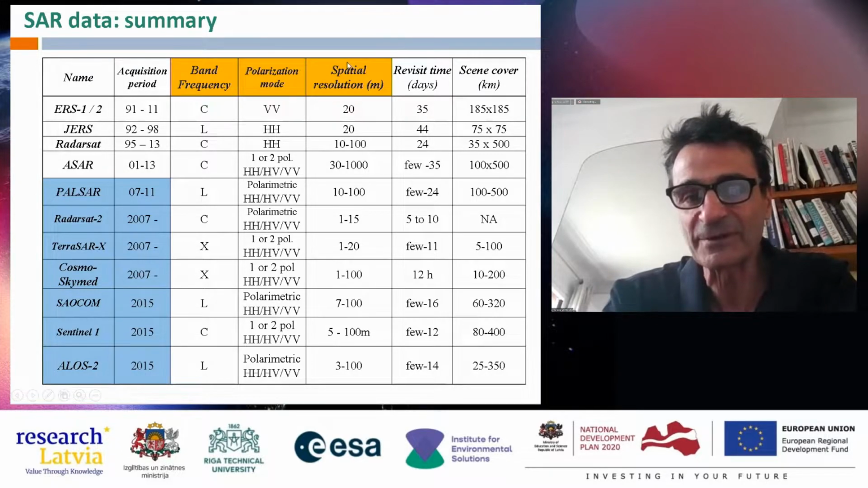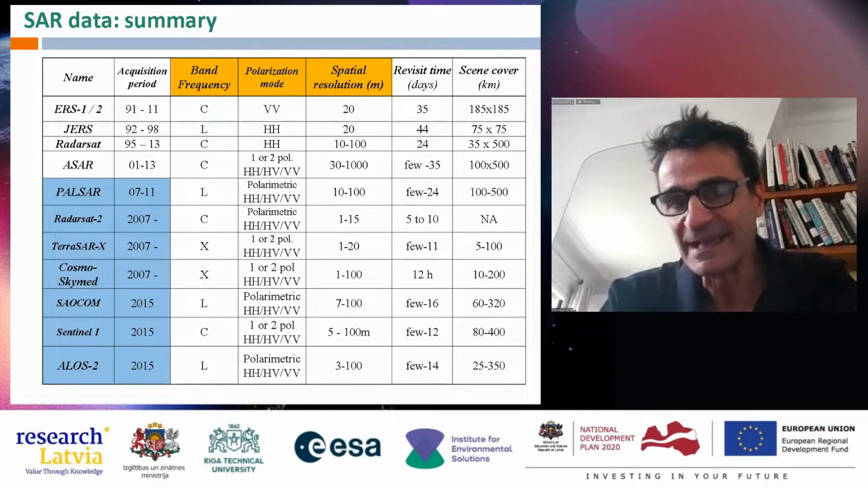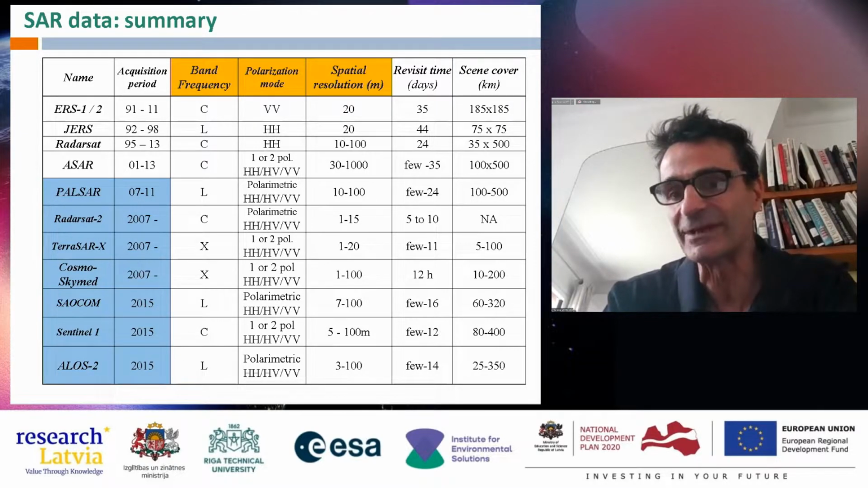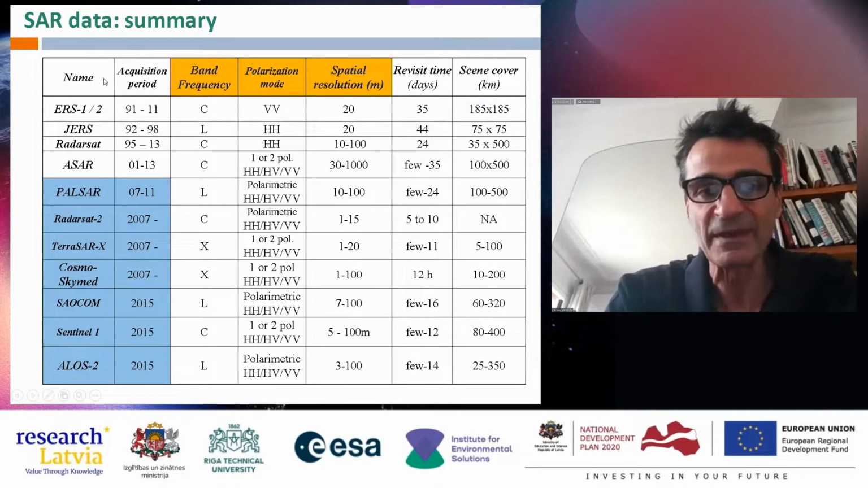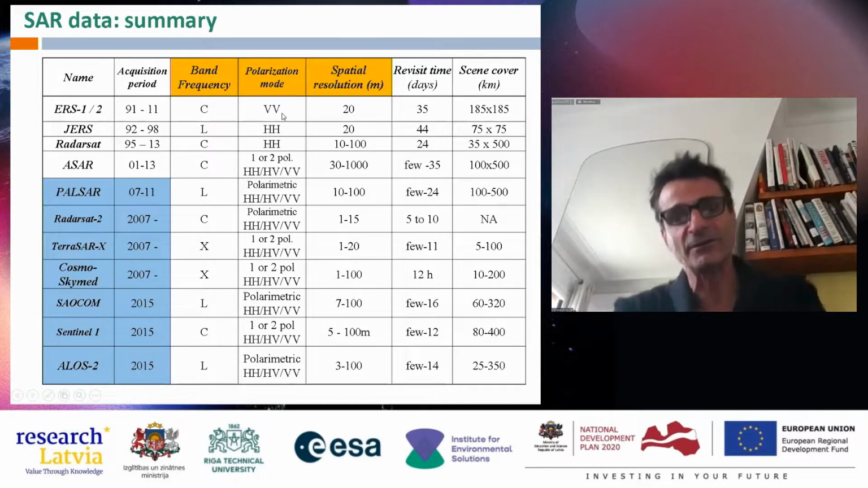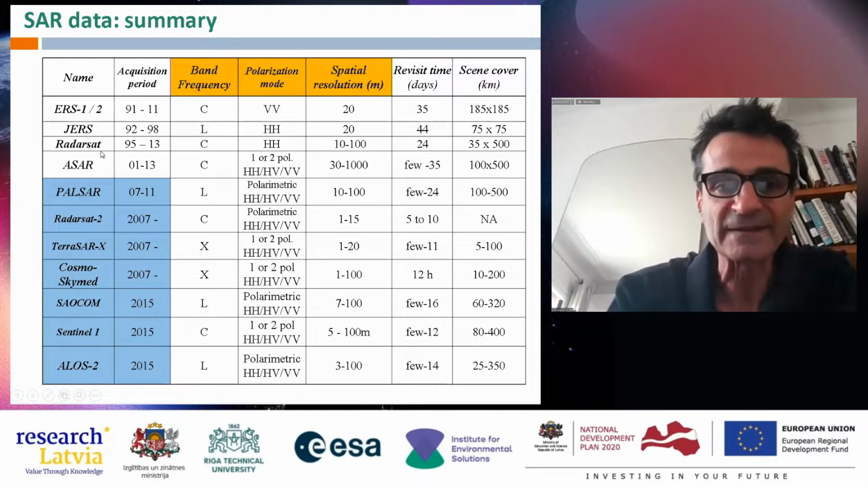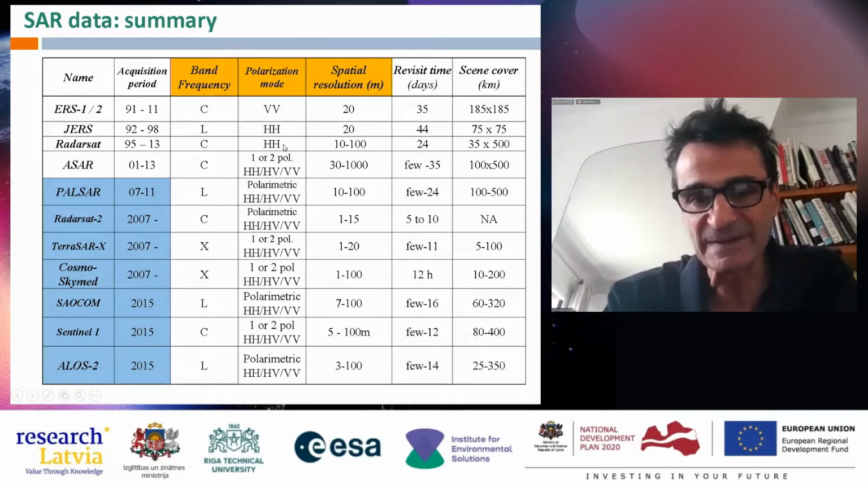Because the first one corresponds to the emitted wave, and the second one corresponds to the receiving polarization in which you record the backscattered echo. So with ERS-1, you emit a vertically polarized wave, and you record the vertical polarization that is backscattered. With RadarSat, it is horizontal for emitting and receiving.